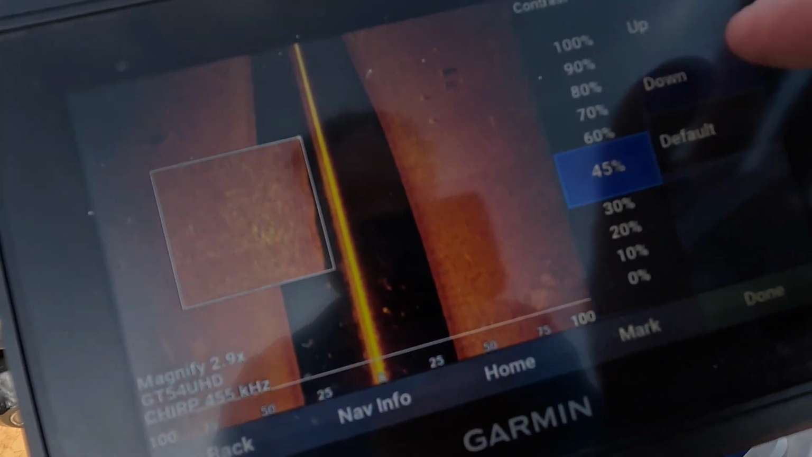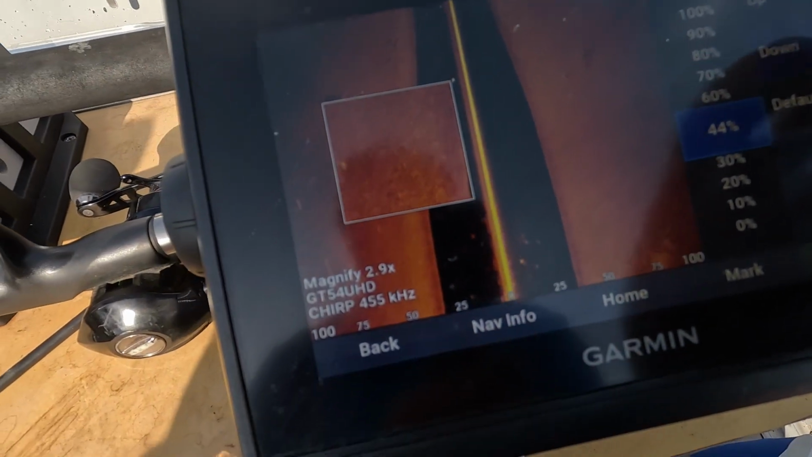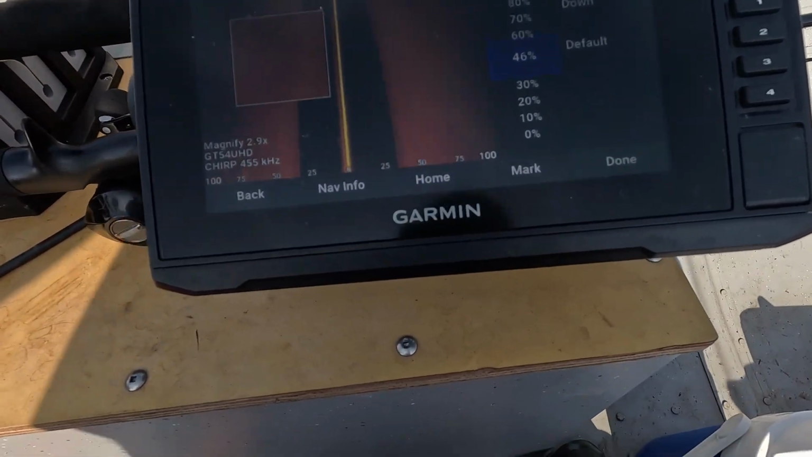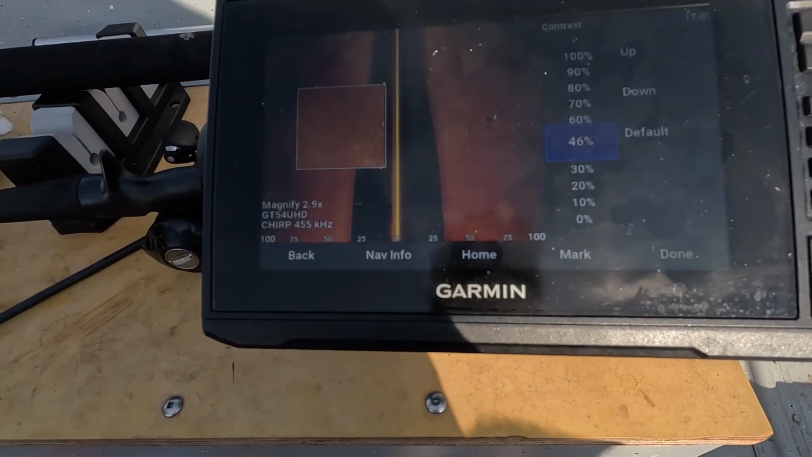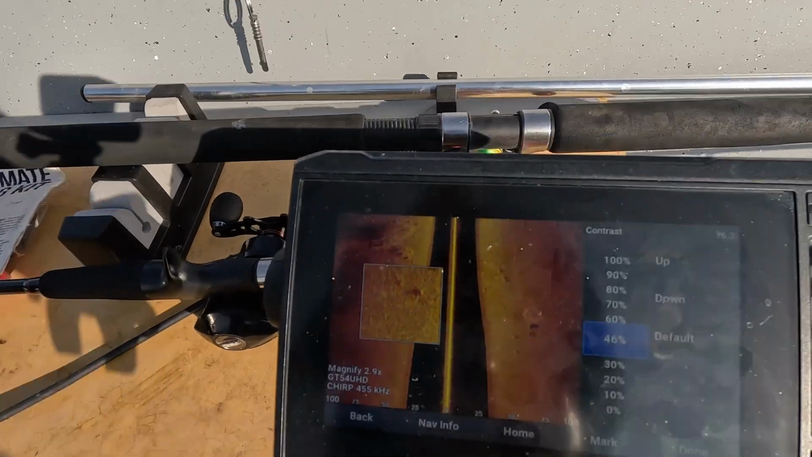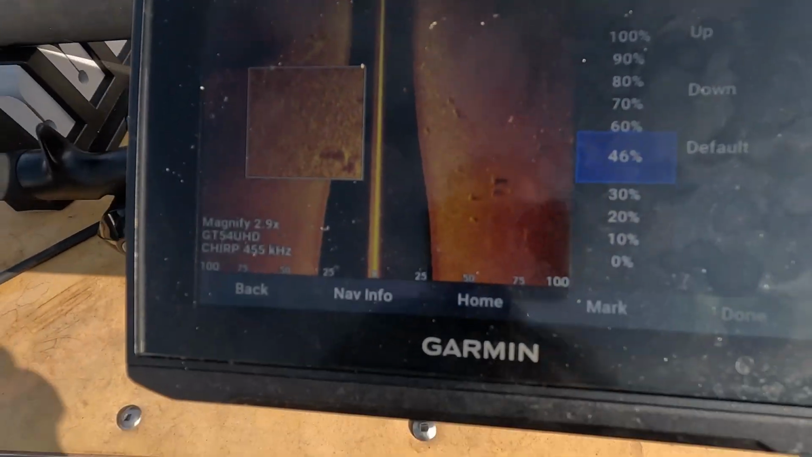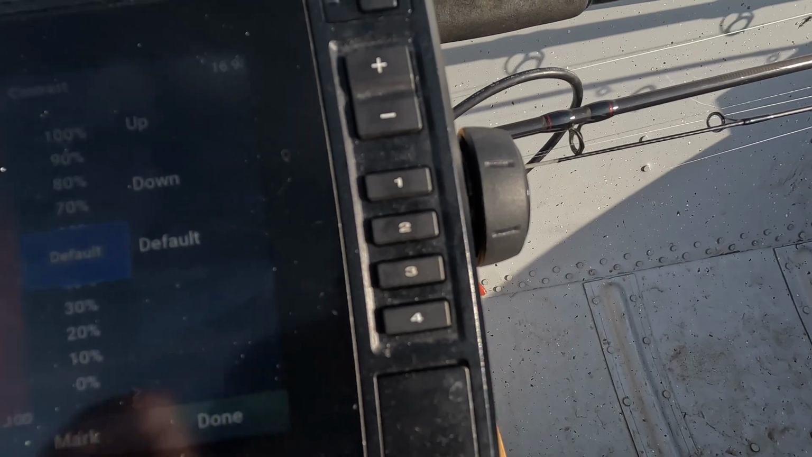Generally, I prefer to turn it down because when you turn it up, that's when you're messing with the parts of the image that are high, the parts that are low. Veer it off course a little bit. Alright, so we're just going to keep scanning this, and just going to put this on default.